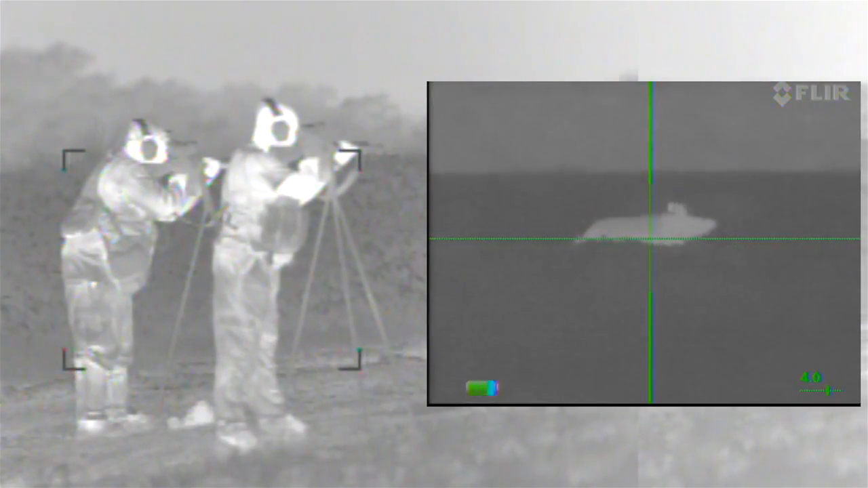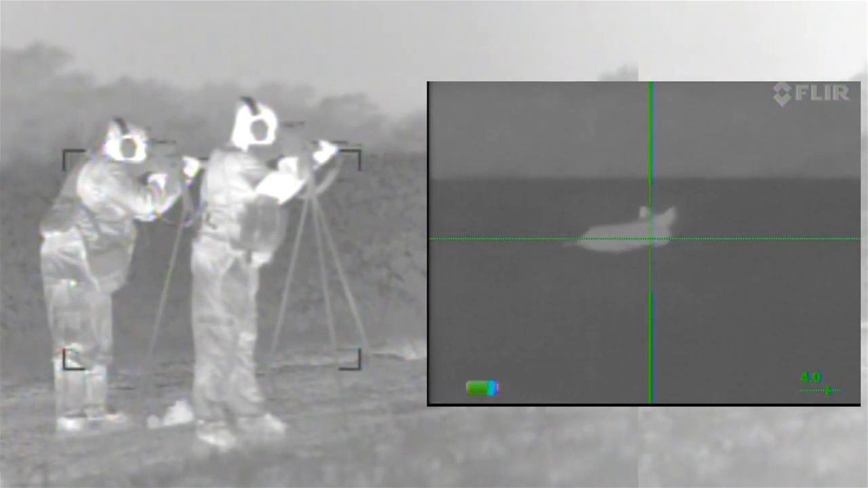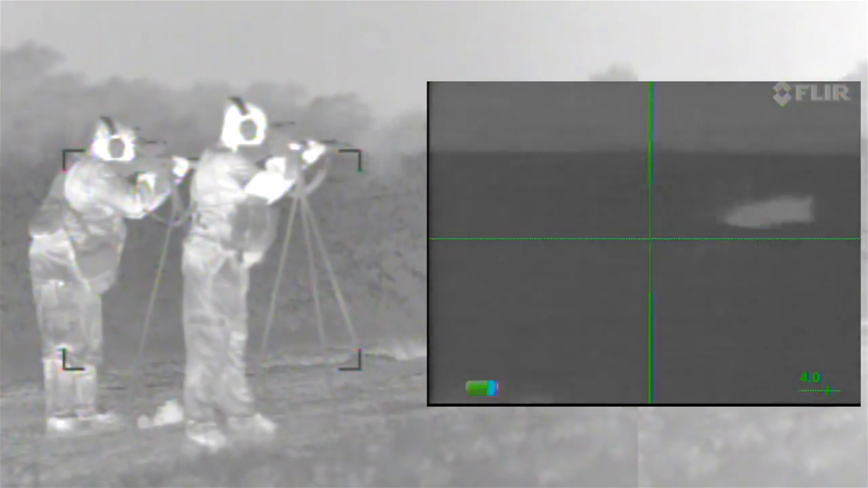Lance and Chris start the night reconning a field that has fresh crop damage on it. It doesn't take them long to find their first pig of the night. All right, I'm ready. Okay, on 0. 3, 2, 1.